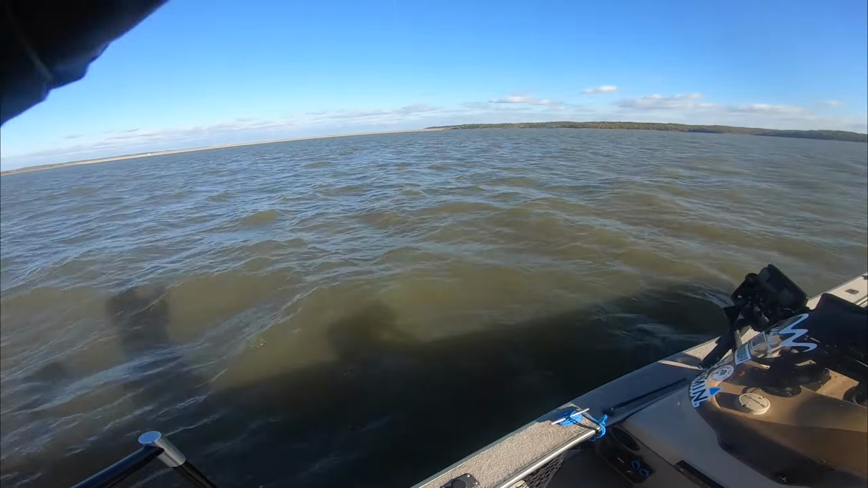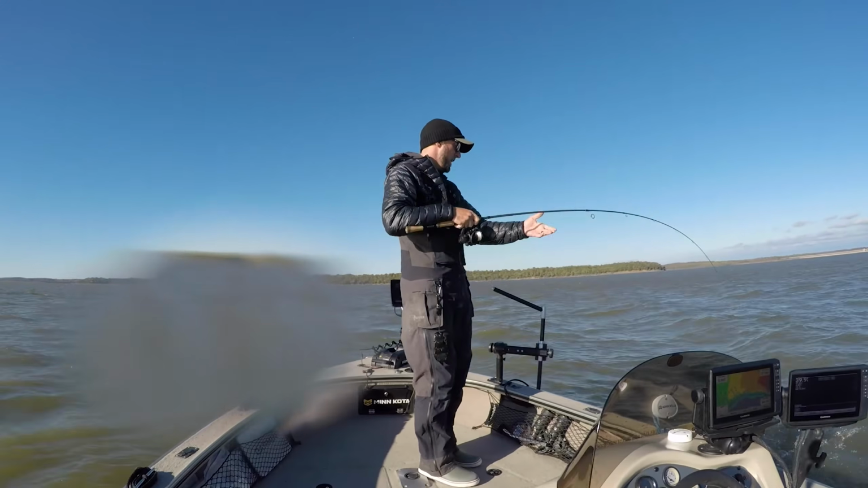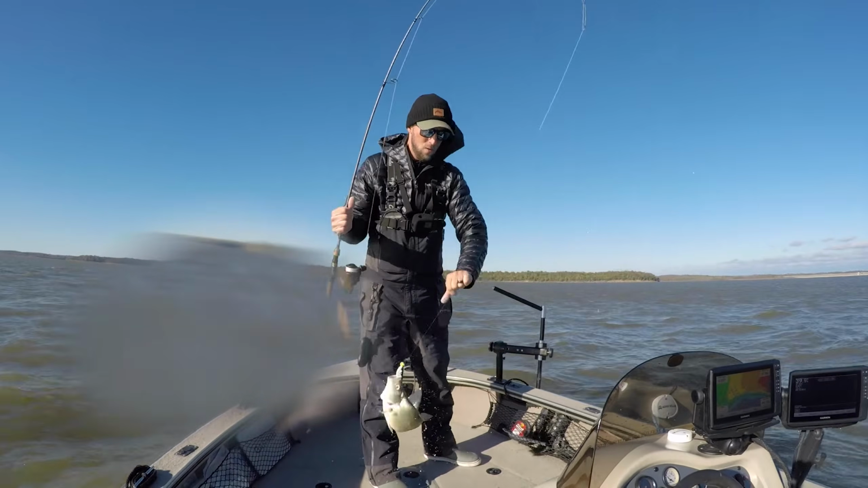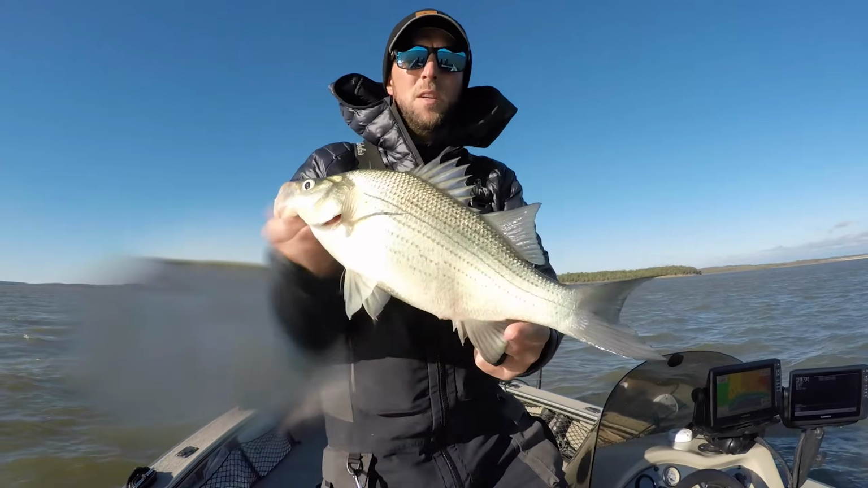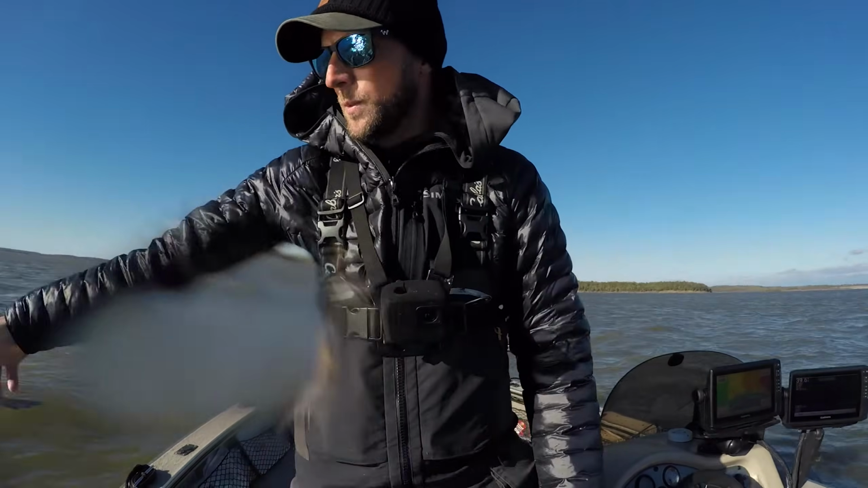Who we got? The weight feels like a wiper. The head shakes. Oh, it's just another tank fall white bass. Just another big pig whitey.